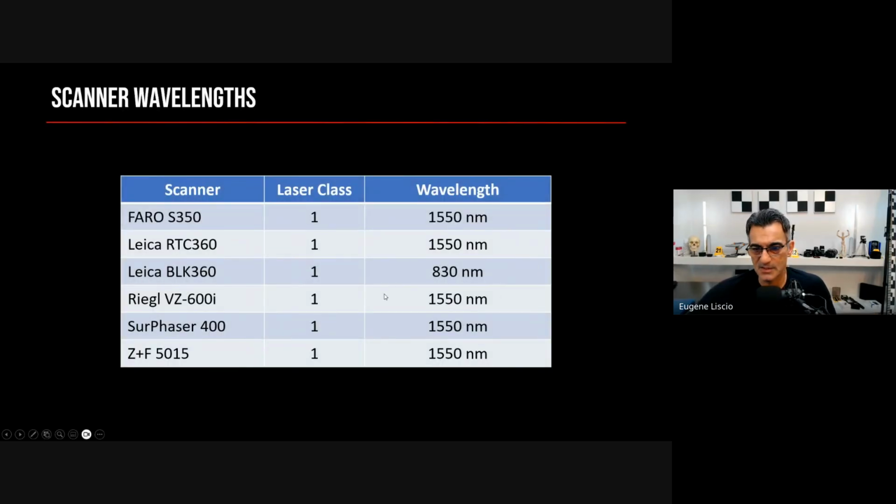So this is just a quick table here looking at some different scanners. And you'll see on the wavelength, 1550 is a very common wavelength now. Now that wasn't the case around 2010. This is something that evolved around 2012, 13, 14, and people started realizing that if you go up higher in the wavelength, you can choose this 1550 nanometer wavelength, which is very beneficial. And it has to do with the fact that this particular wavelength gets absorbed by moisture in the atmosphere.